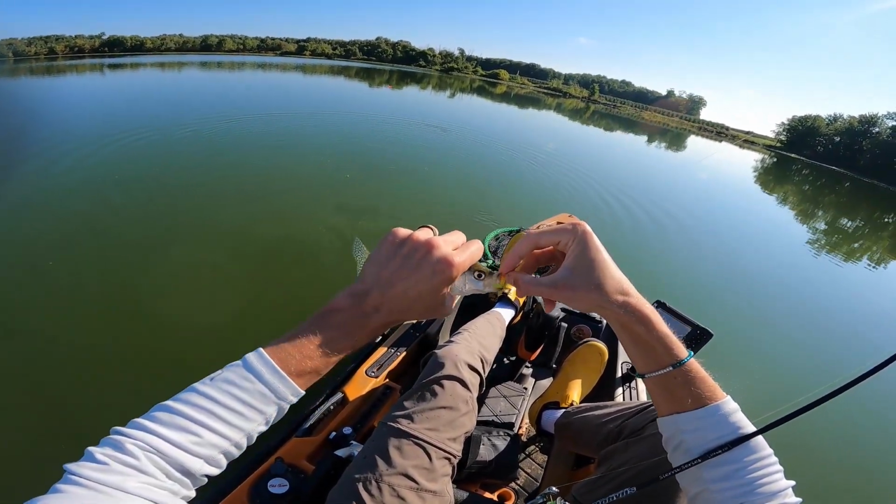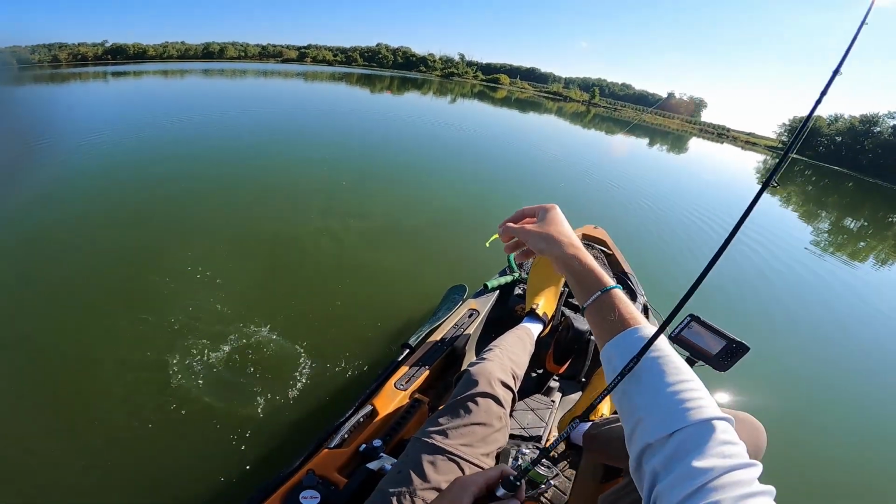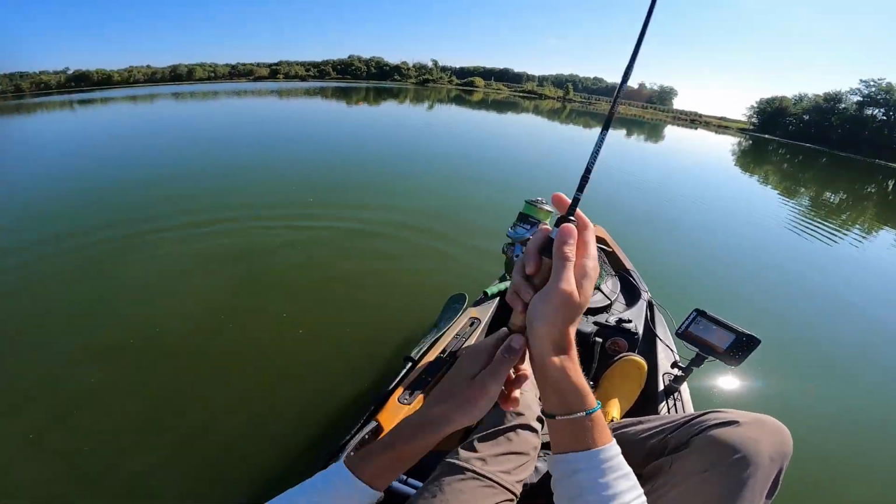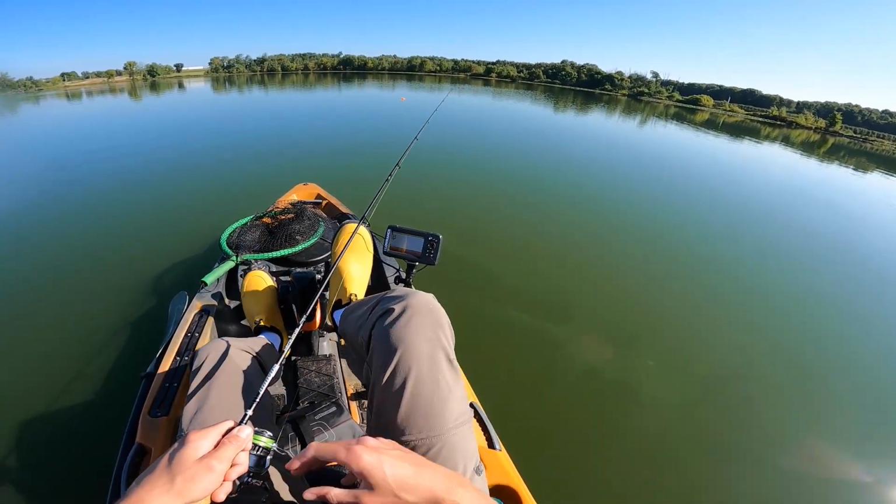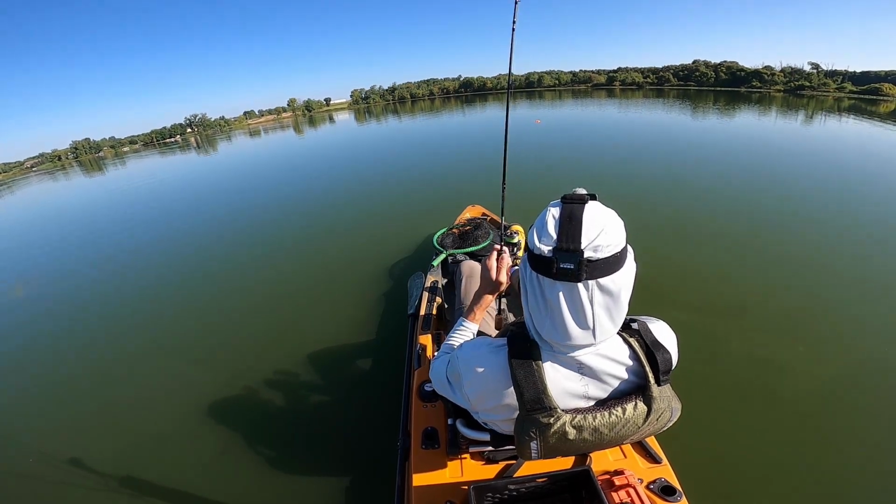And there you go. He committed to it. He didn't short strike. Is it a big fish? No. But I'd prefer to land a small fish than to get a short strike and not land any fish at all. And that's what's been happening. The nice thing about the Donkey Tail Junior is it's got that paddle tail to where it's gonna give a little bit of thump, and that'll hopefully help those fish track it down, like that one right there.